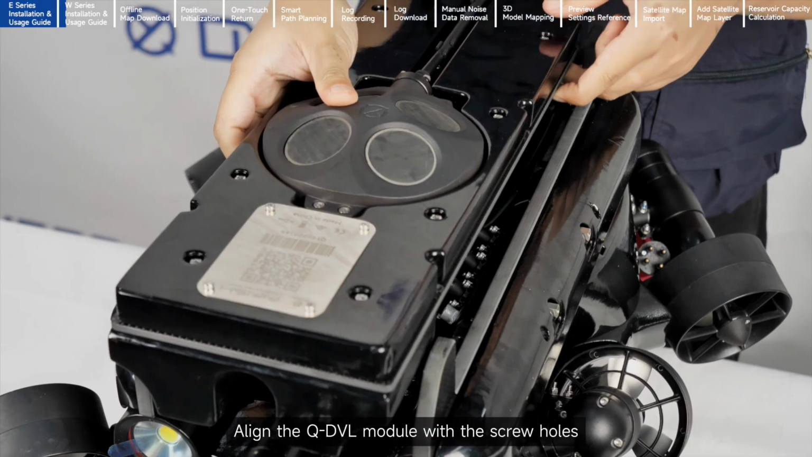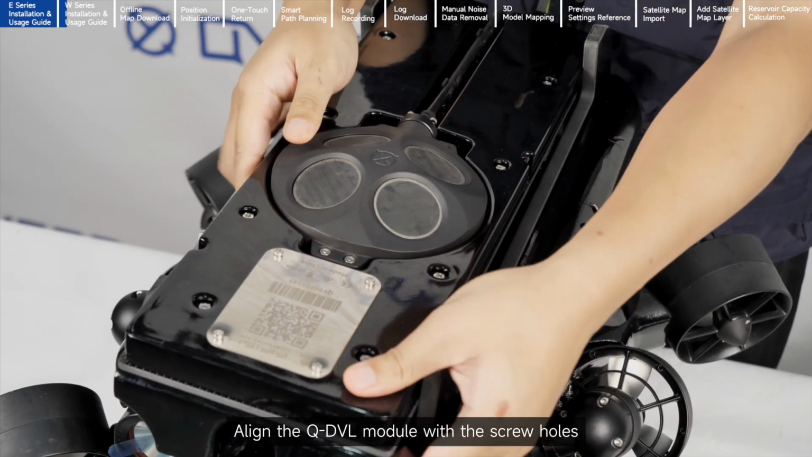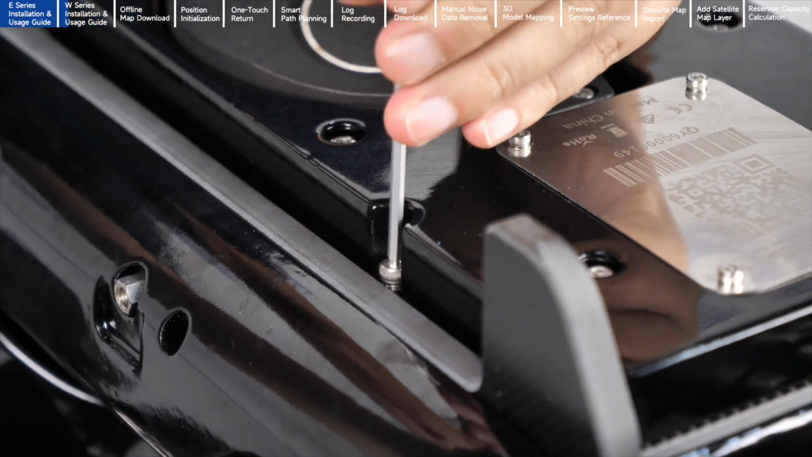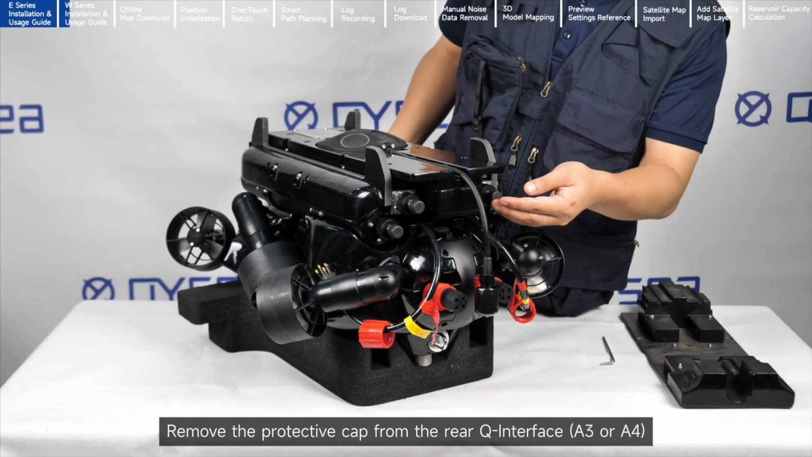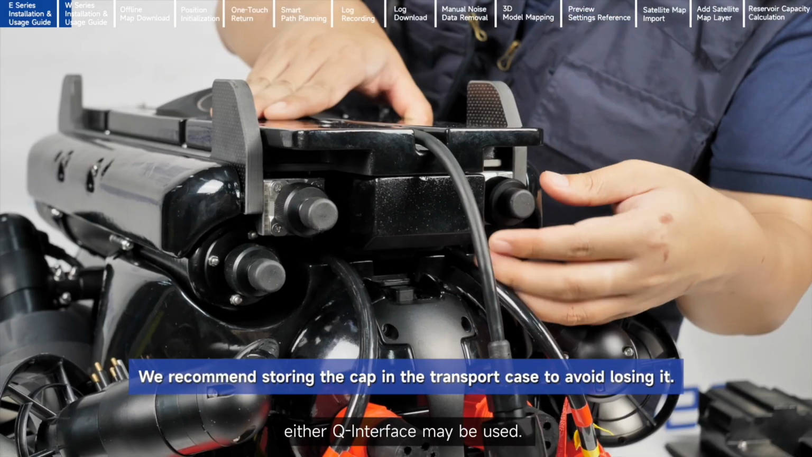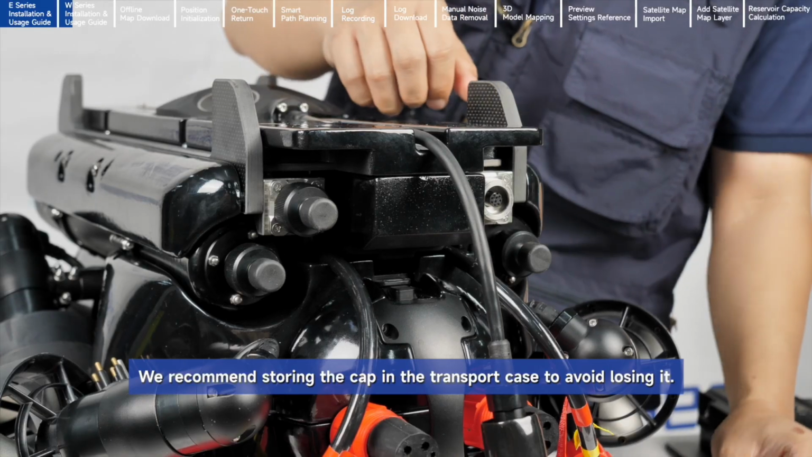Align the QDVL module with the screw holes. Then reinstall the removed screws and tighten. Remove the protective cap from the rear Q interface. Either Q interface may be used.